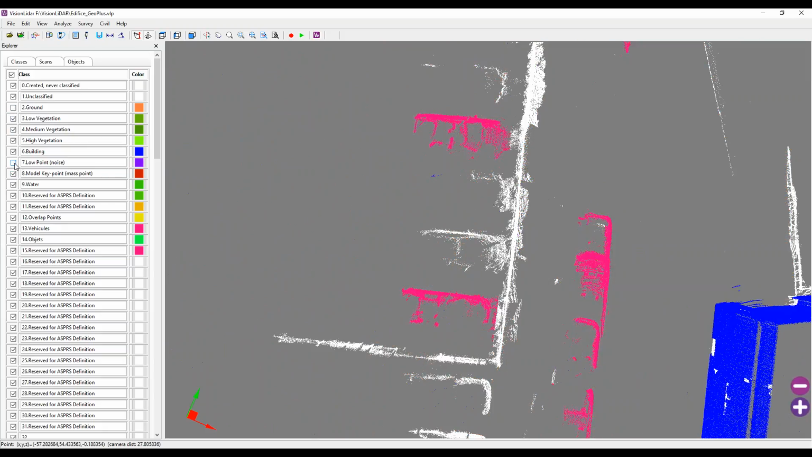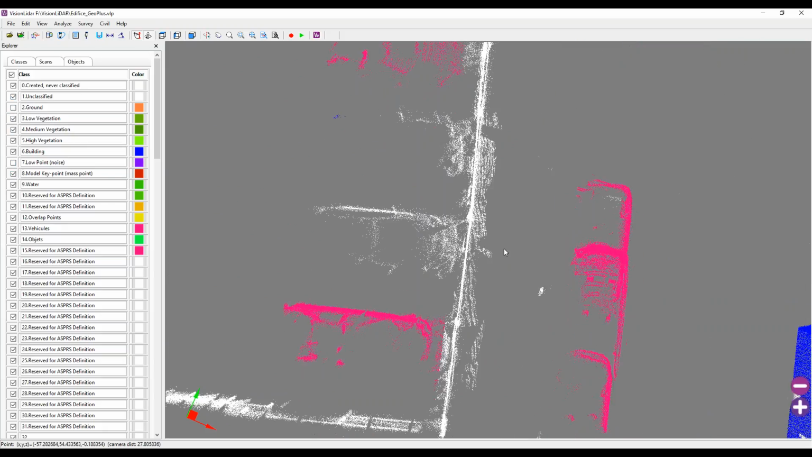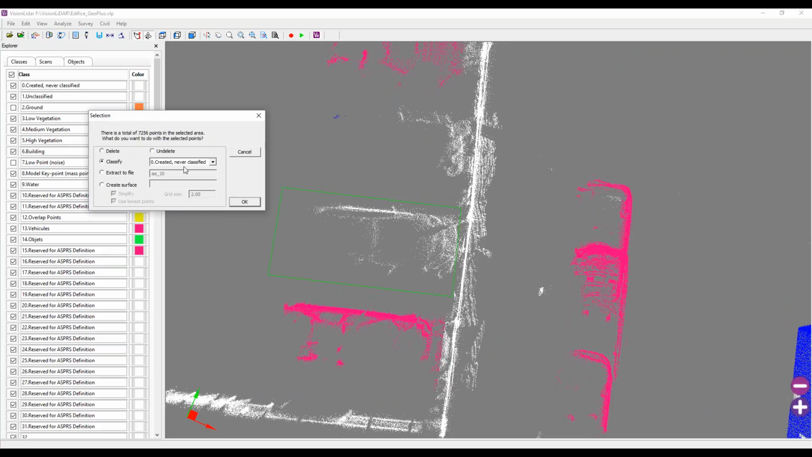I'm going to simply turn off my ground class because I don't want to reclassify some ground points. All I have to do is create a selection around the object that I want to classify, and once I close my selection box, I get a window telling me I've selected a certain number of points, here 7,000 points.